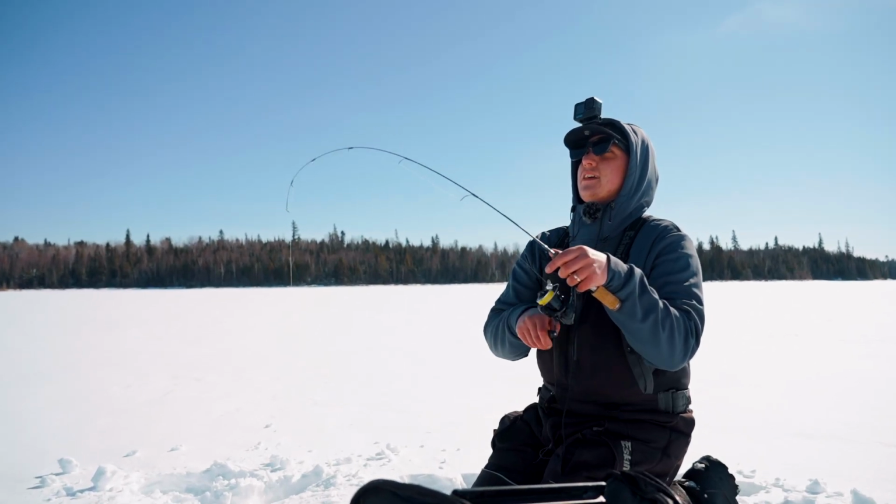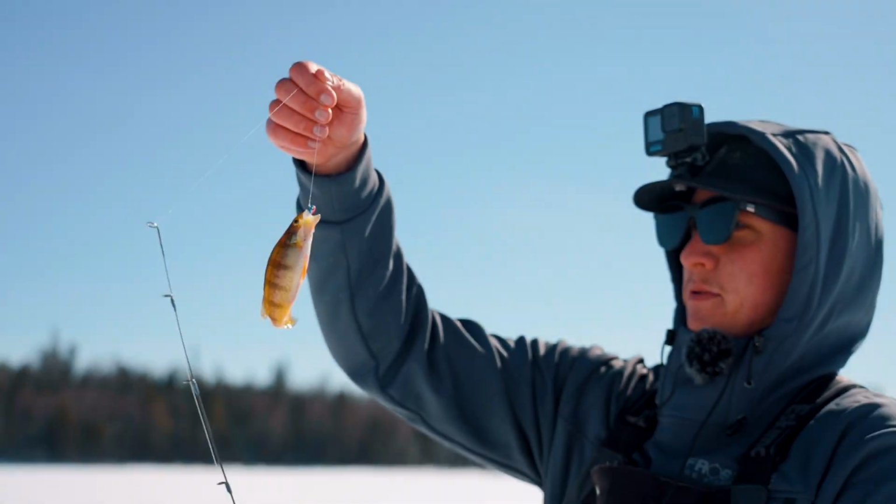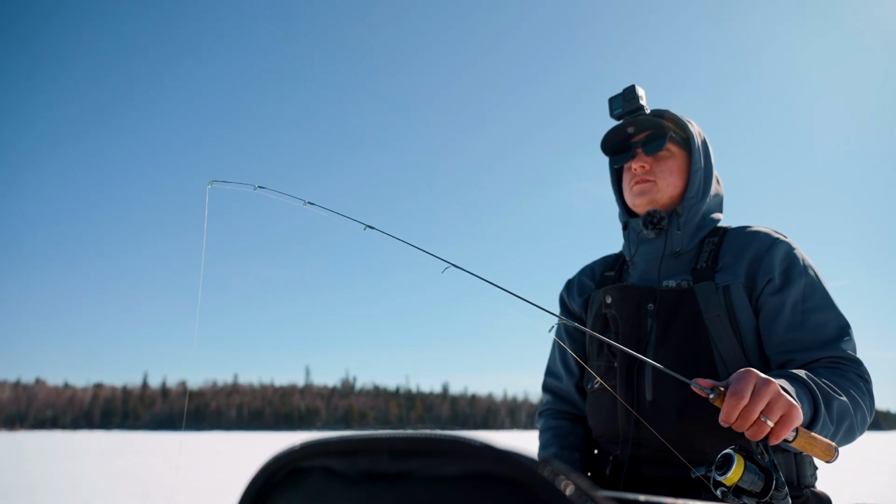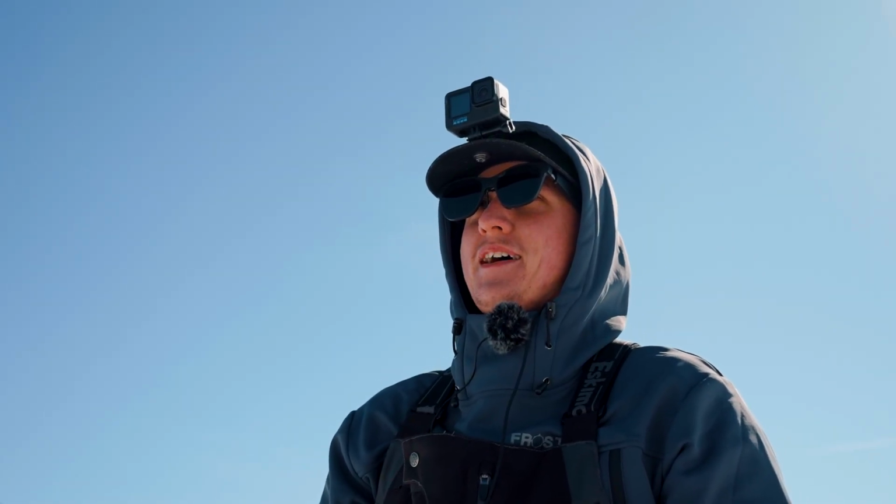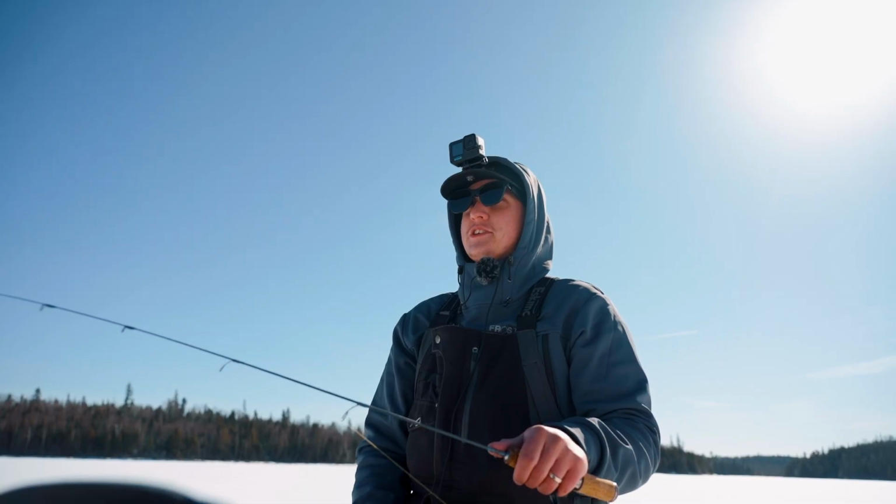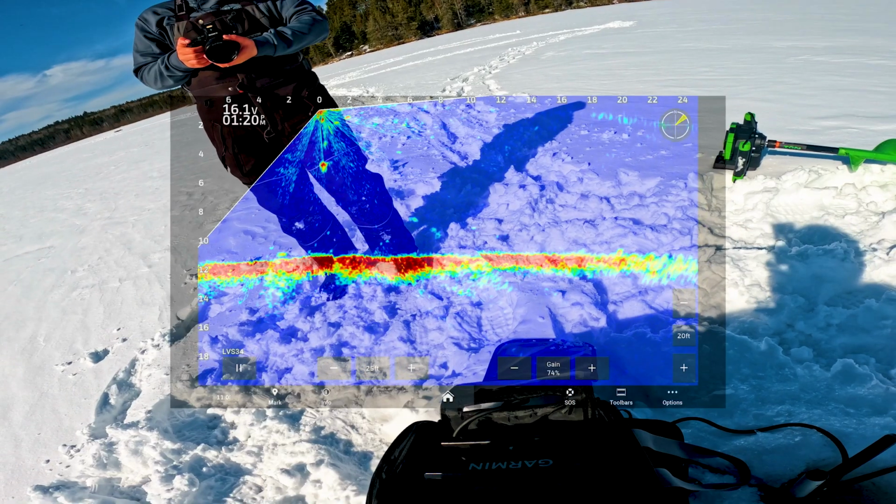I got him. I got him. I got him. Video game perch. The moral of this story is, everybody needs one of these glasses. That's the take home. If you have Livescope, you need these glasses. I want him back. Yep. Take him. There he is.